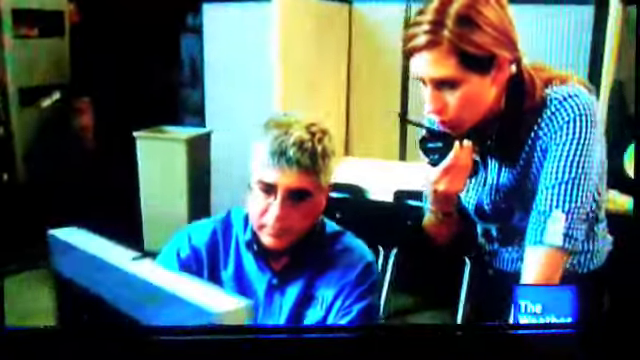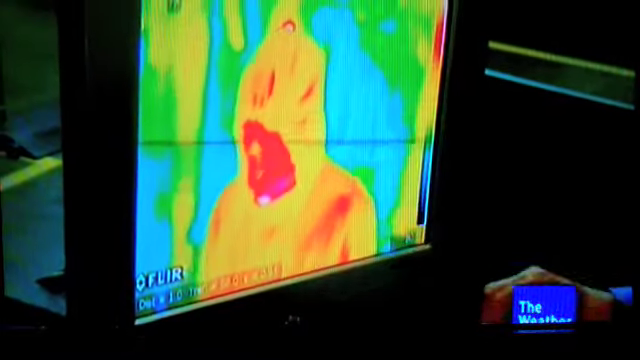Next is the windbreaker with the waterproof spray. Newton's first comment? This jacket's already starting to feel a little warm. The windbreaker is more breathable, but it's also designed to hold in heat. So Newton is getting hotter faster, which means he's sweating even more. As you can tell, it's starting to animate more heat around his shoulders and around his chest.